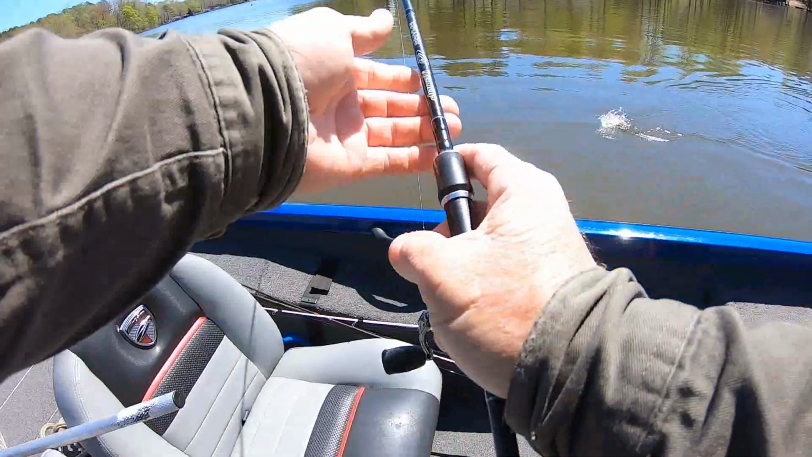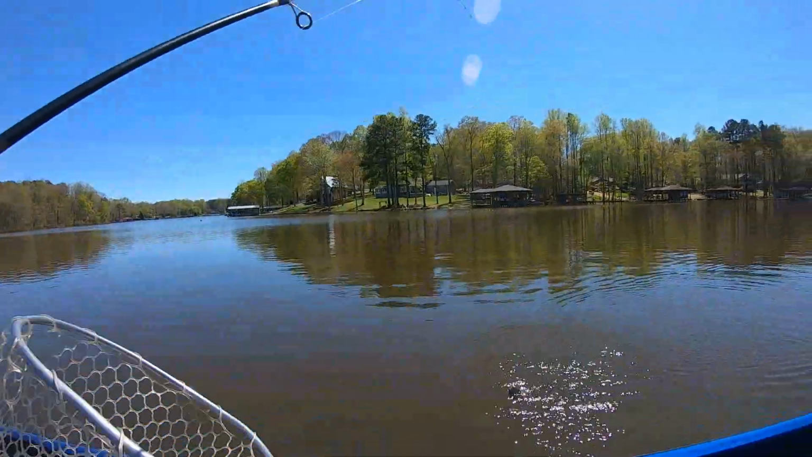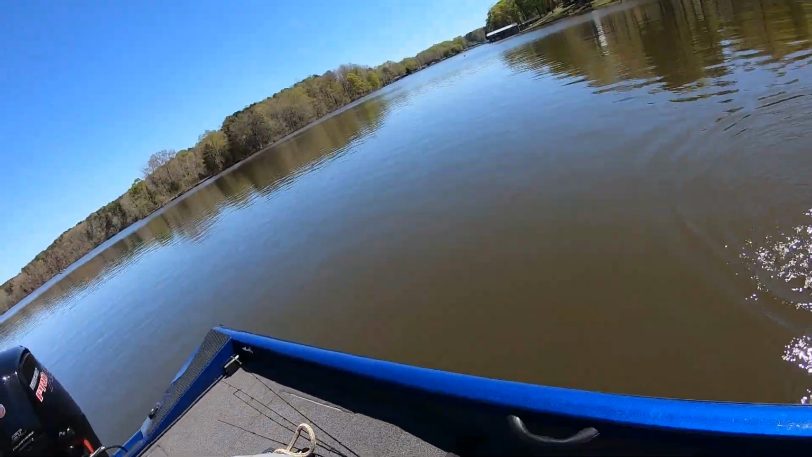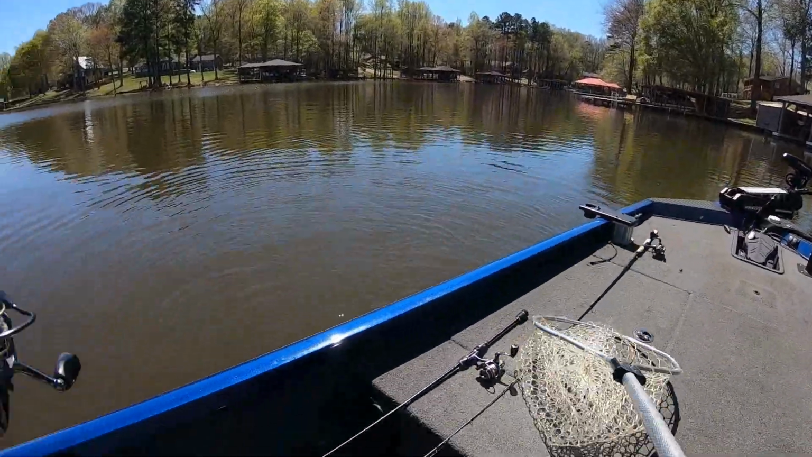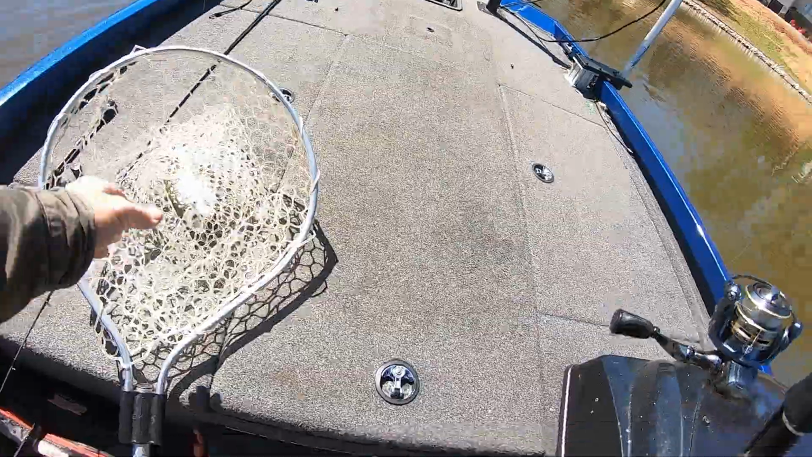That's a crappie. Big sunfish, red ear and stuff like shell crackers, they'll move in with the crappie in the shallow water when the water warms. Water is 62. It's been cool this week. I'm surprised it's that warm. But